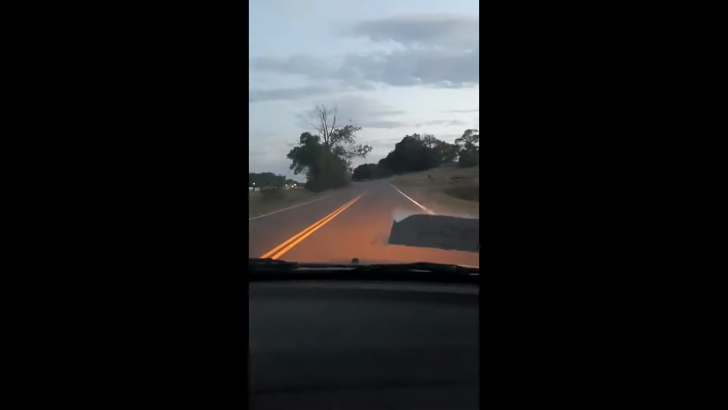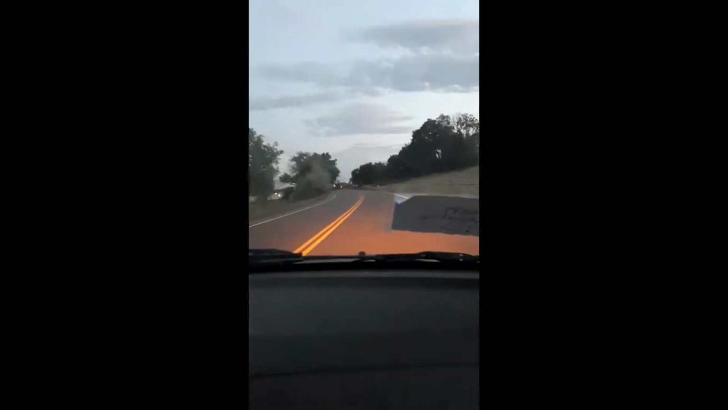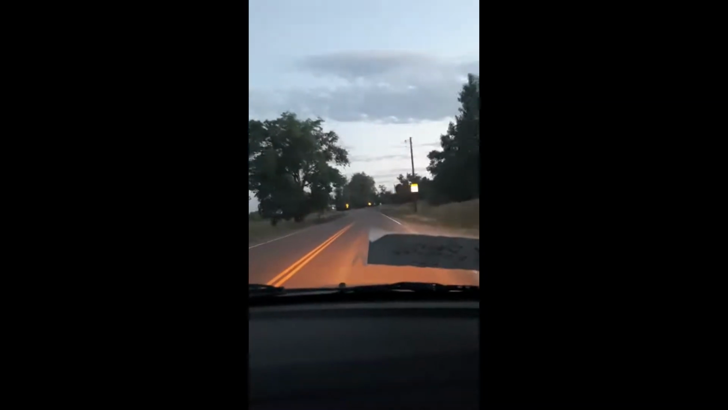So there's that cross right there. We'll have to stop and read it soon. I don't want to stop right now because I don't want to get hit by a car. Then I have to put up another cross. But I mean, rest in peace, the people that have died on this road. That is sad. That is really sad. Whether the other two were car crashes, I don't know.